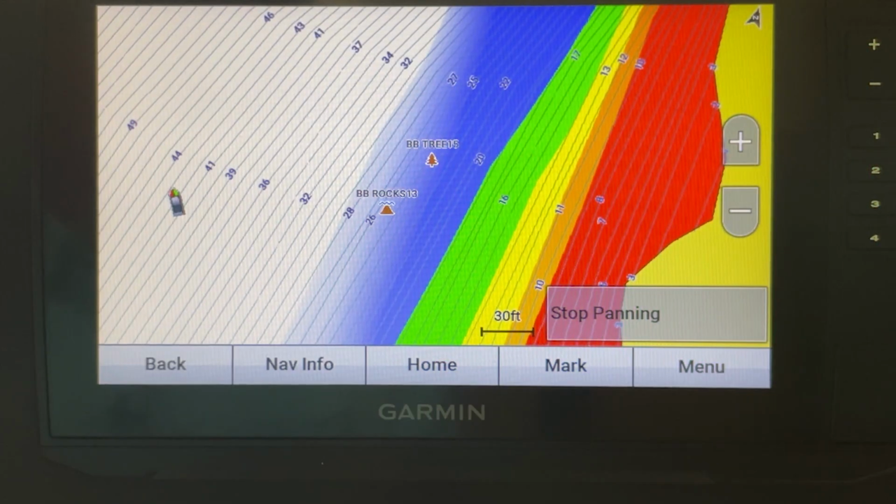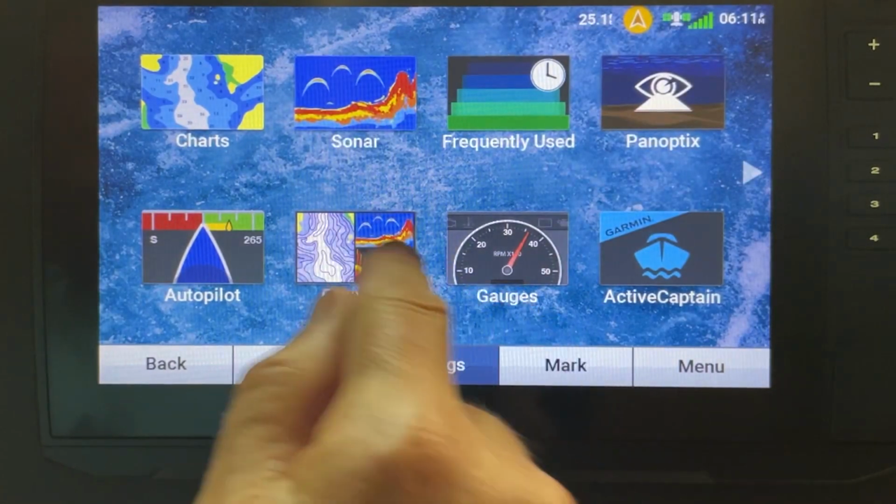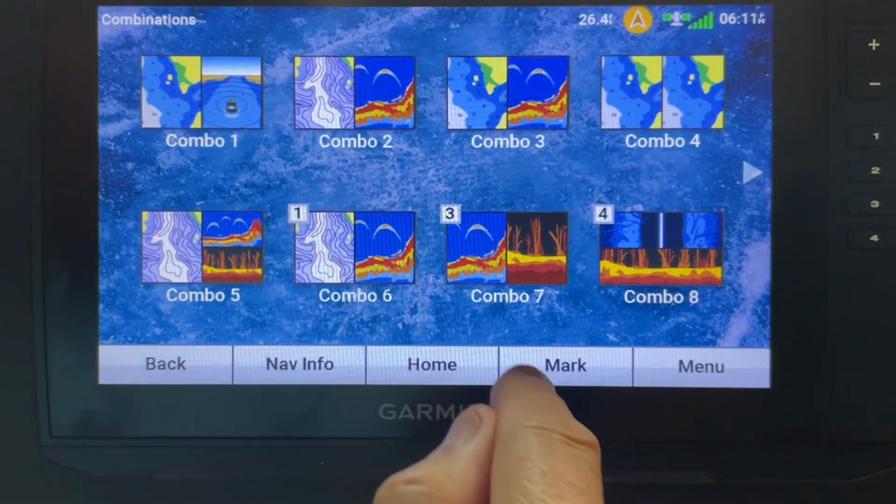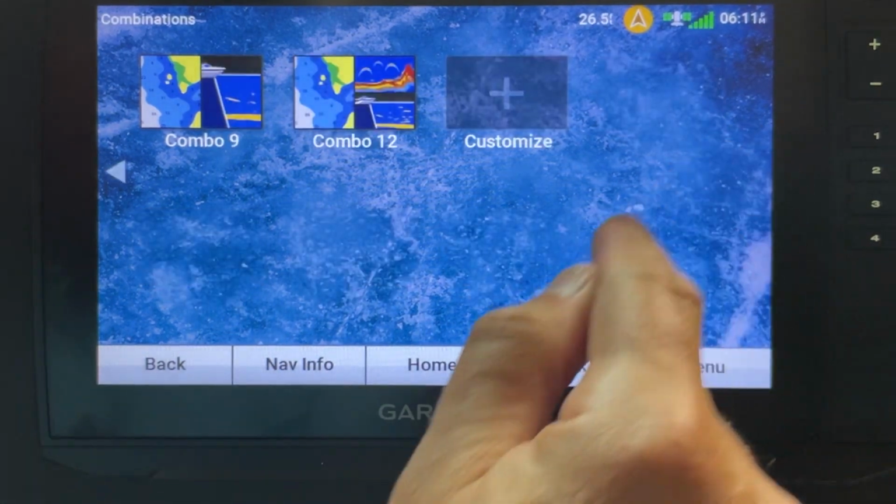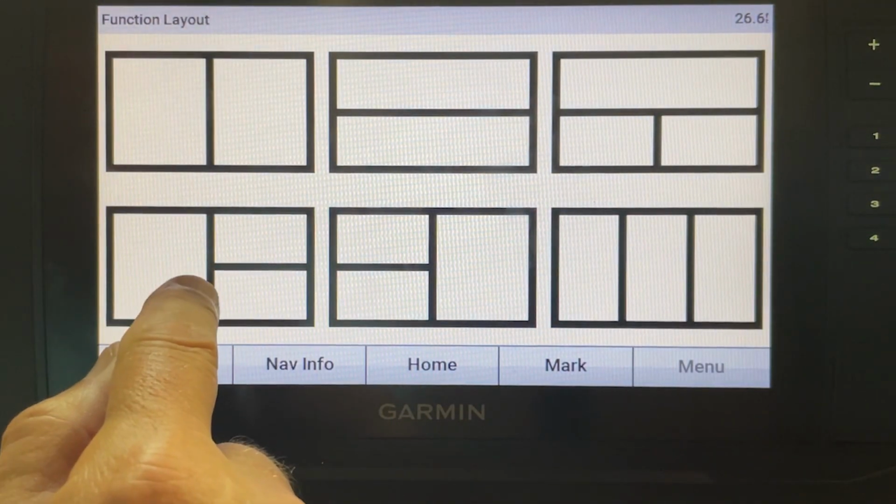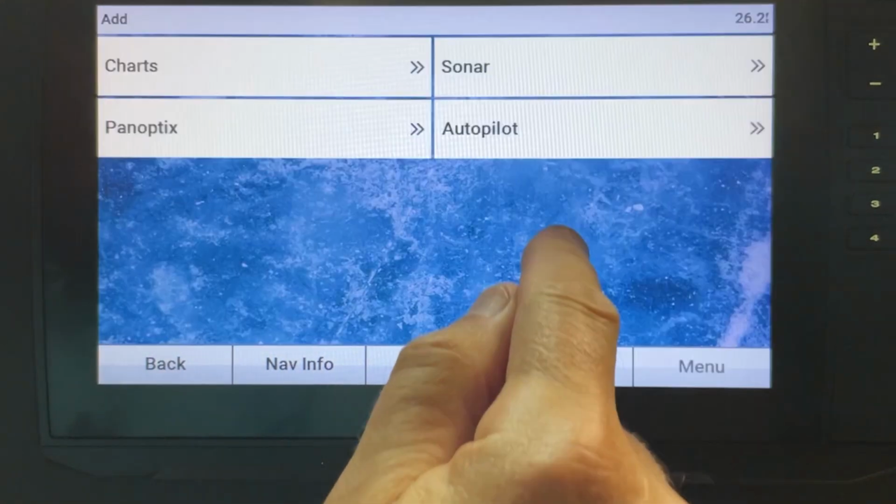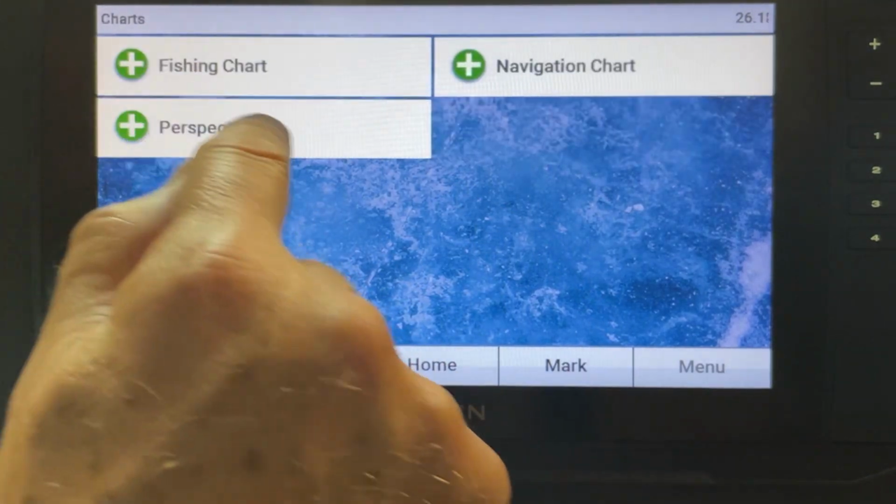Now, as far as the screen setup, let's go ahead and go home and combos, and we'll build a quick combo for you. Customize, add, and let's go with this one. And over here, we're going to put our map.